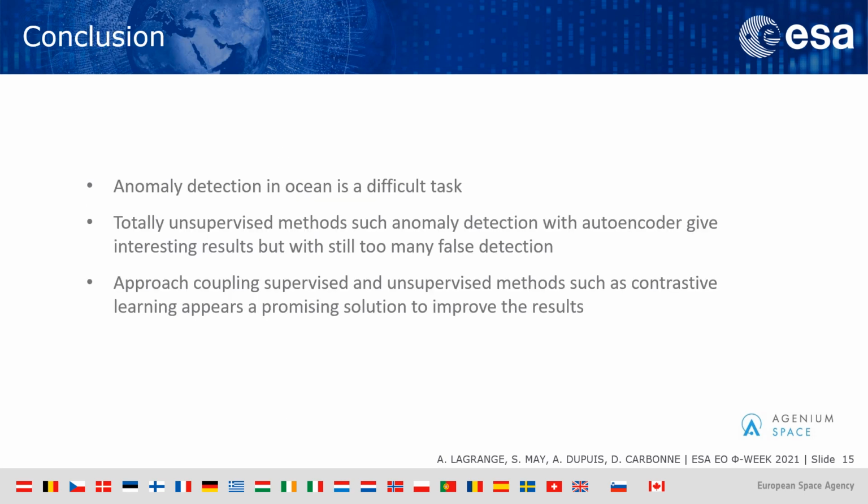At the end, this task of anomaly detection is a very difficult task, but we show in this project that we are able to make some satisfactory processing, and especially in the case where we integrate some supervised method in the approach.